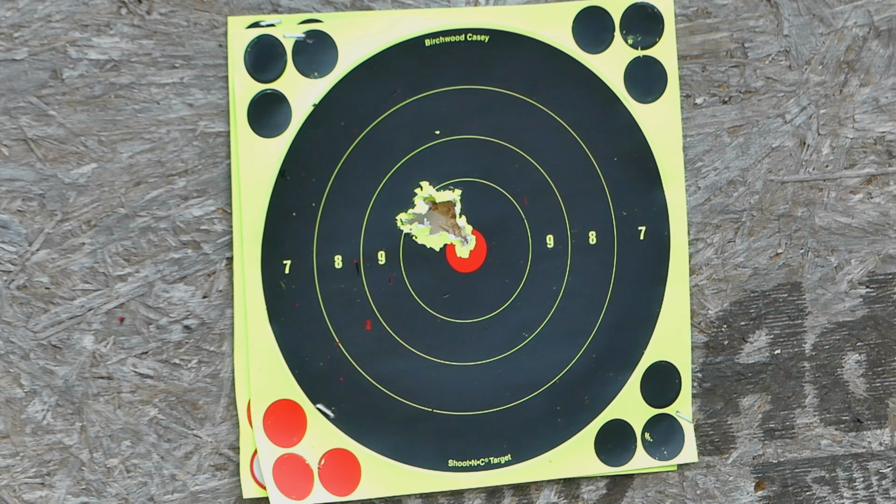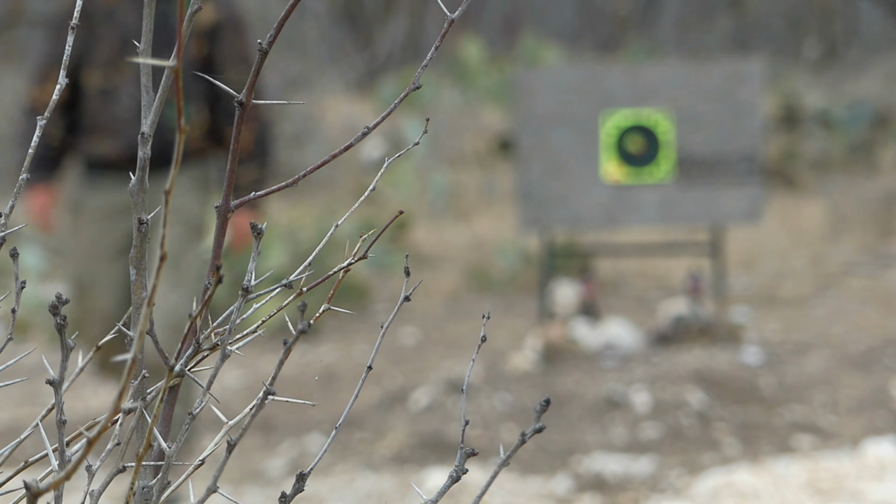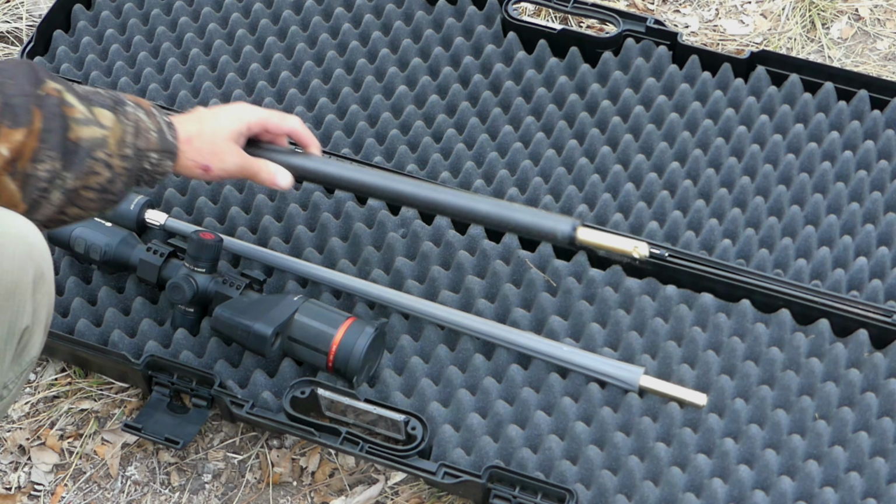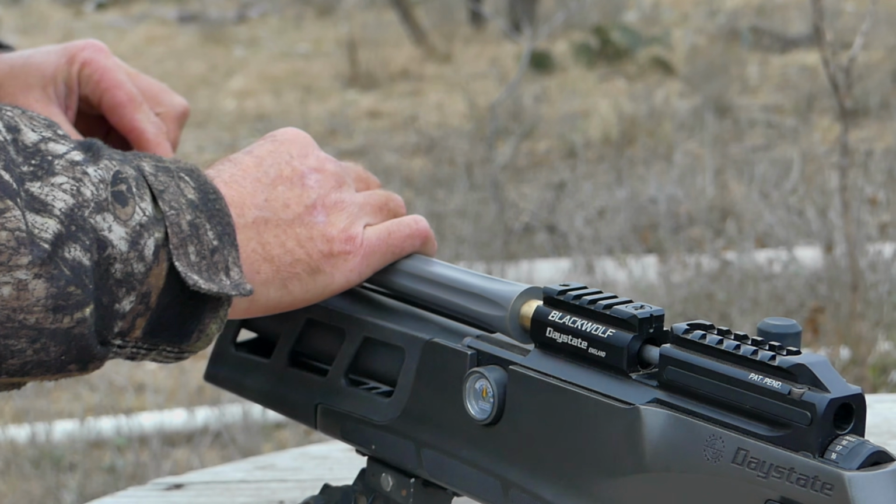And I was loaned a 24-inch sub MOA barrel that was fitted with a moderator to help quiet the bark, although the factory barrel does include 1/2-inch threading. Removing these barrels is pretty easy with 2 set screws.